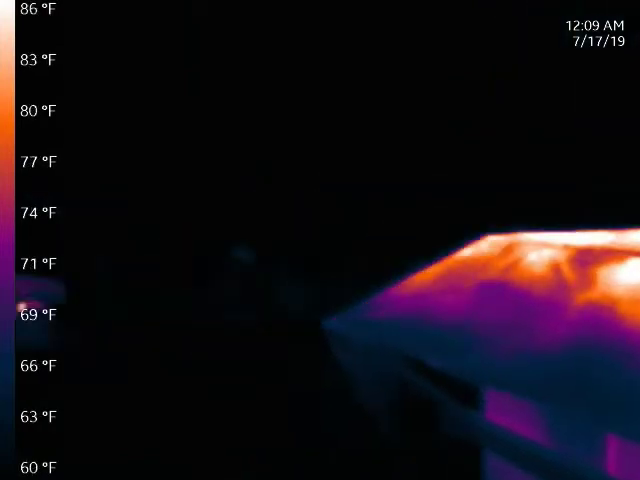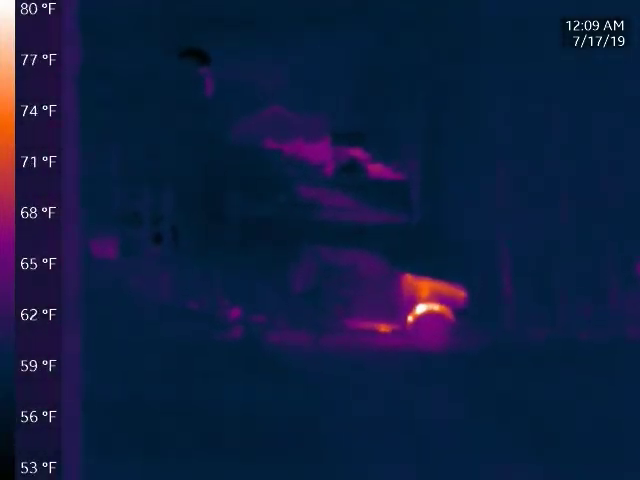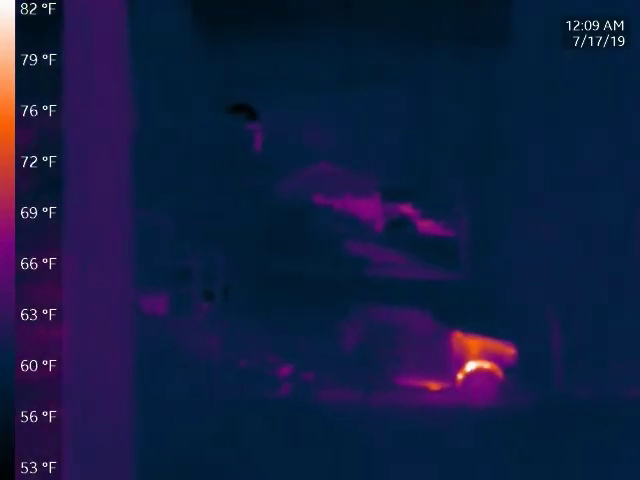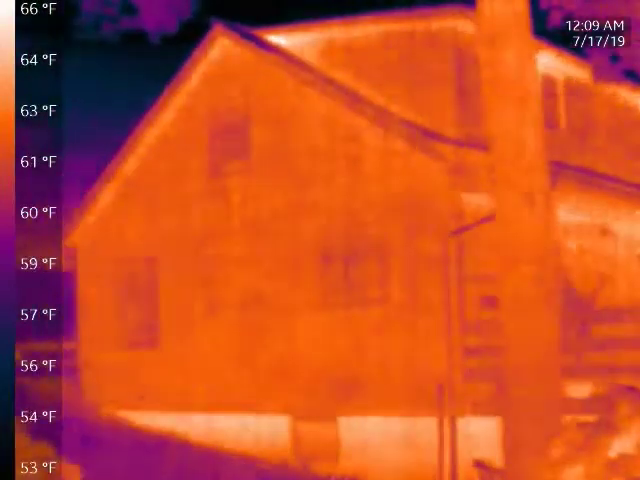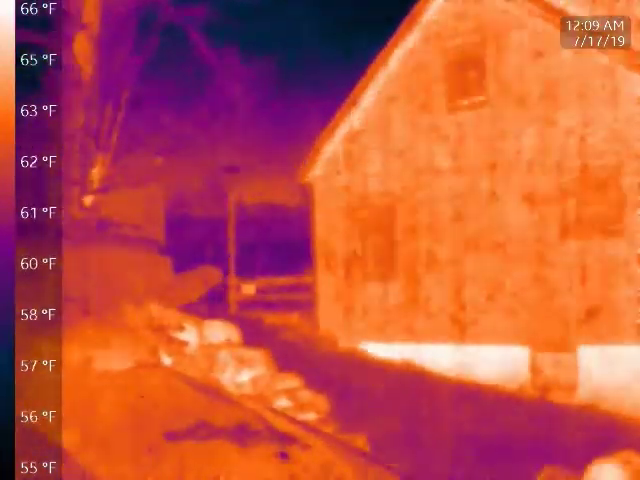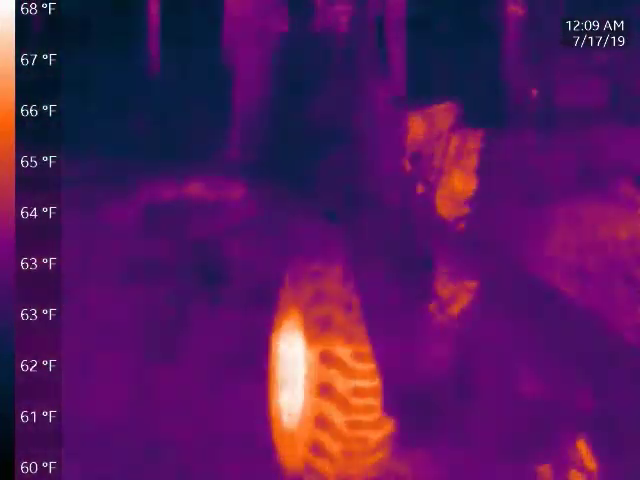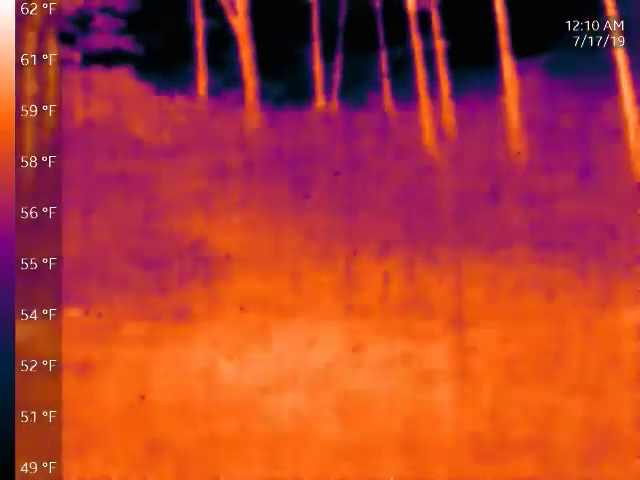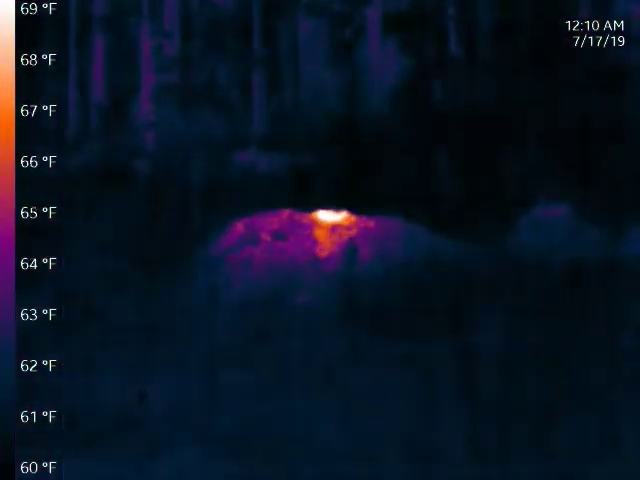Just thought I'd share. There's my truck over there. Just got home. Brick building up above my house. See the brick or the stone down there? See the woods? That auto adjust kind of gets on my nerves.